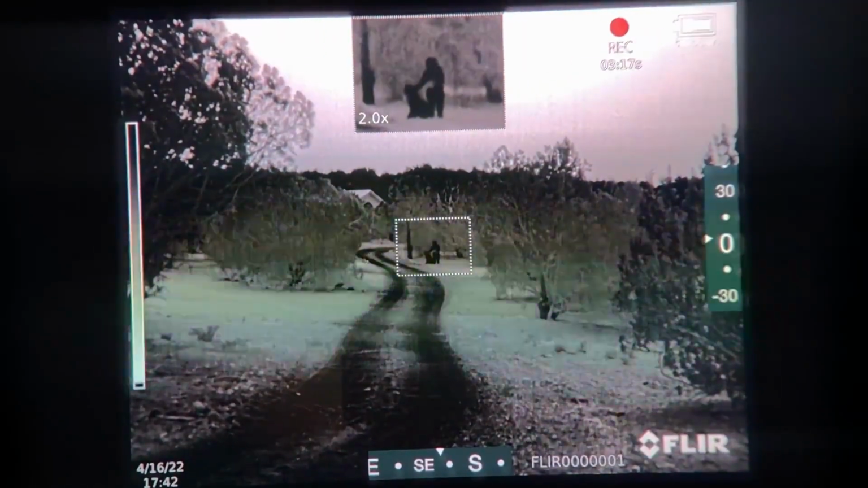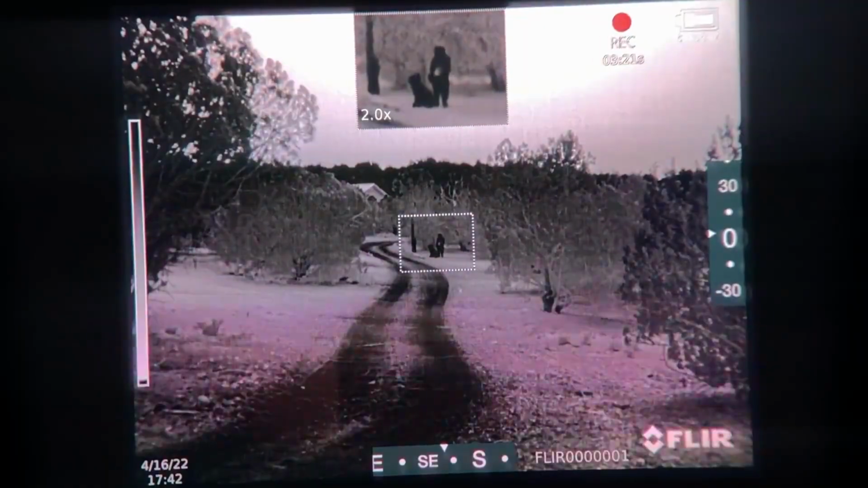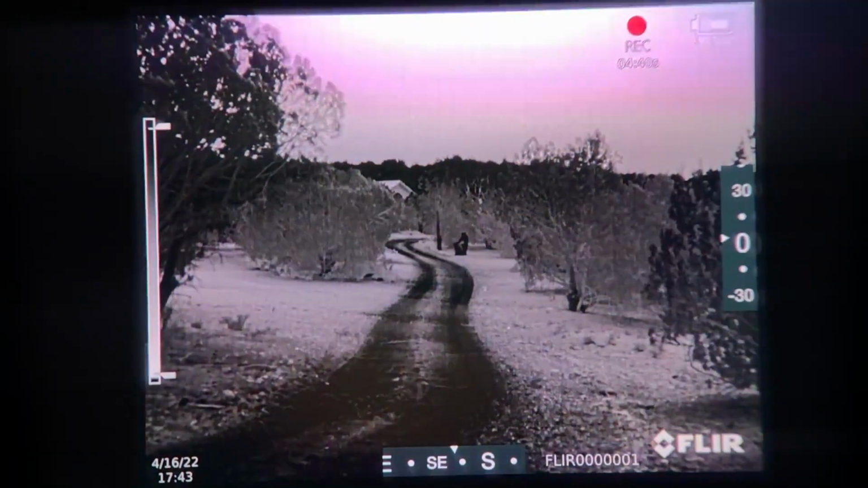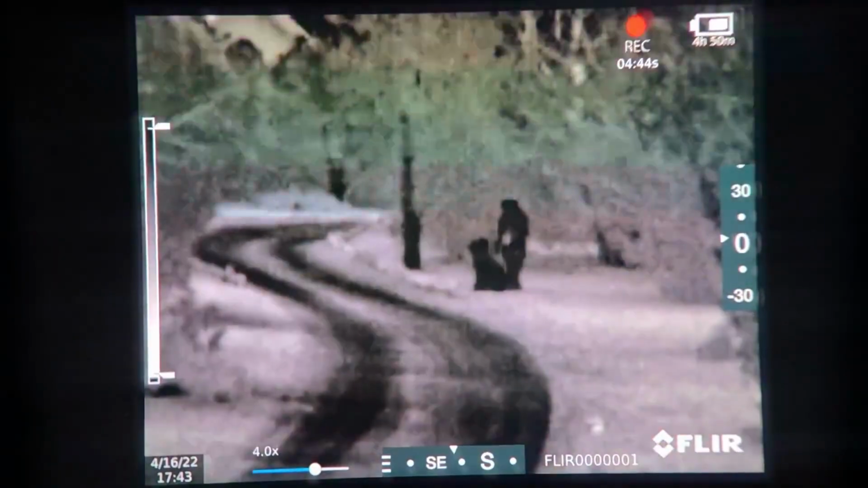And this is the picture-in-picture mode. You can easily go in and out of it just by hitting the center button. All right, here's the digital zoom. Just keep in mind every time you zoom in like that, you're going to lose some resolution.